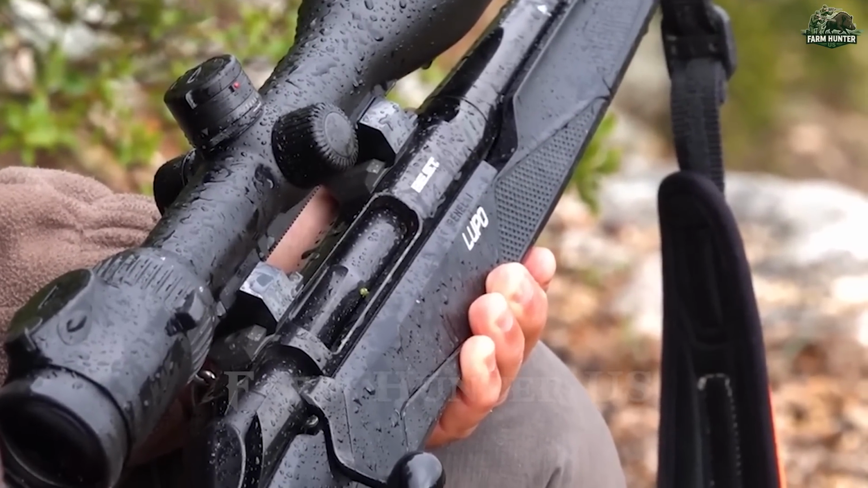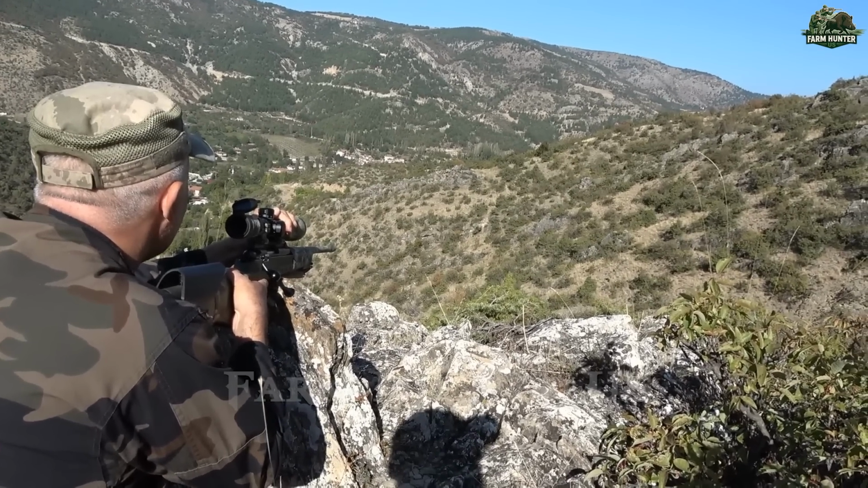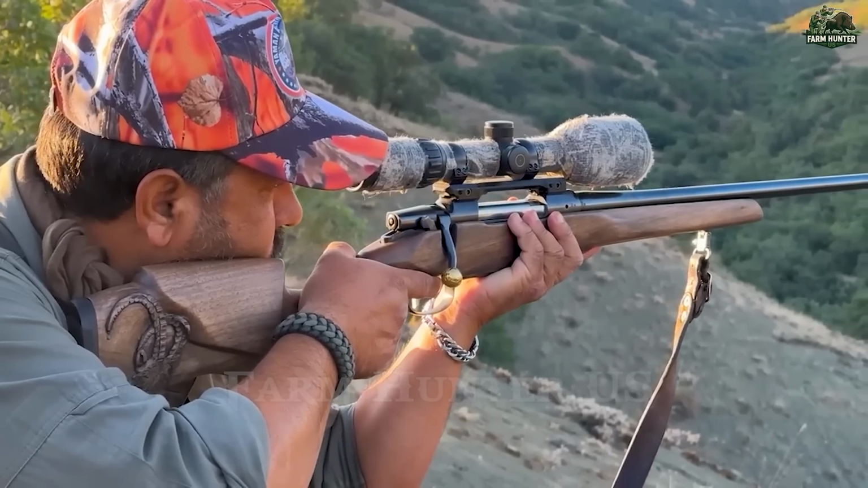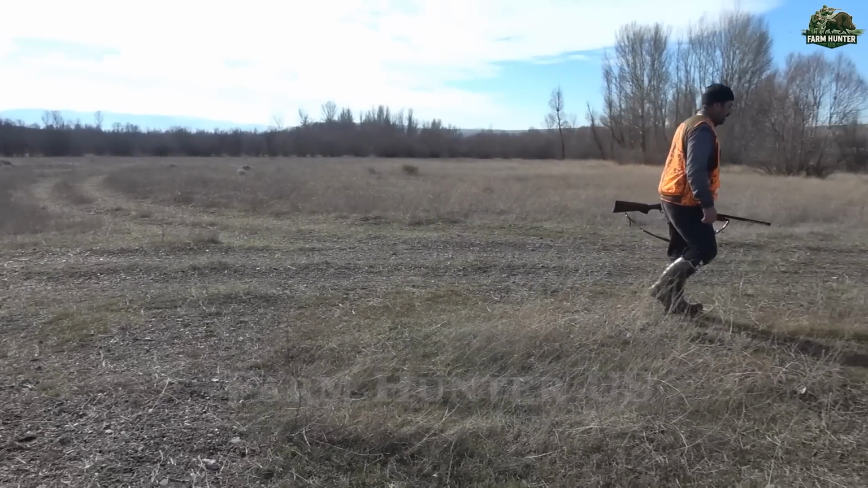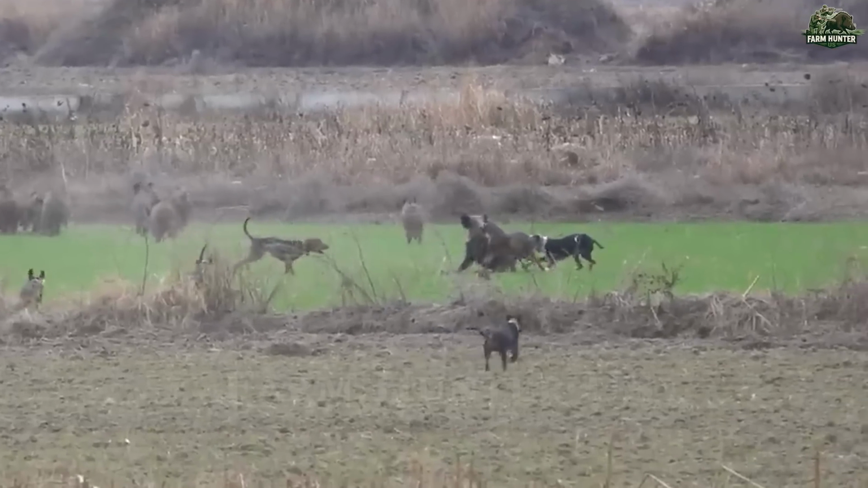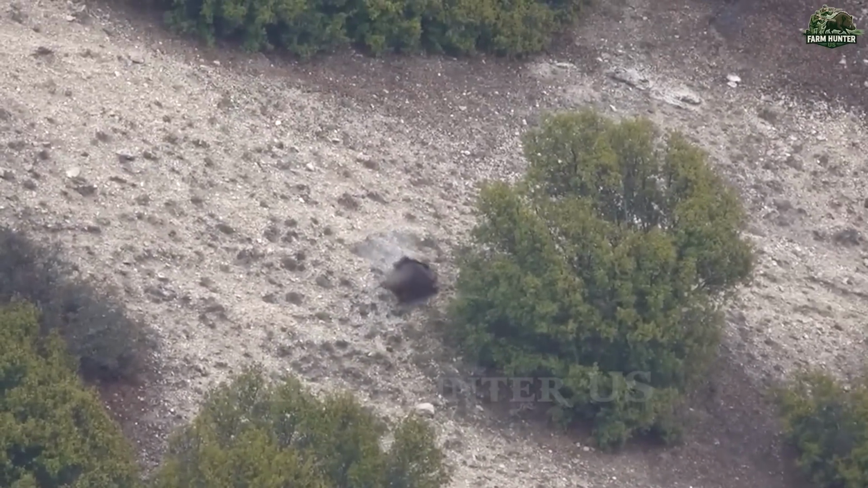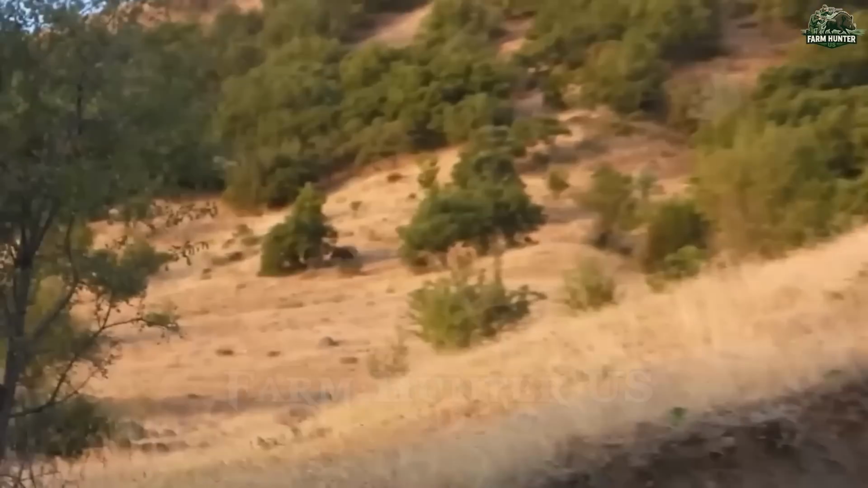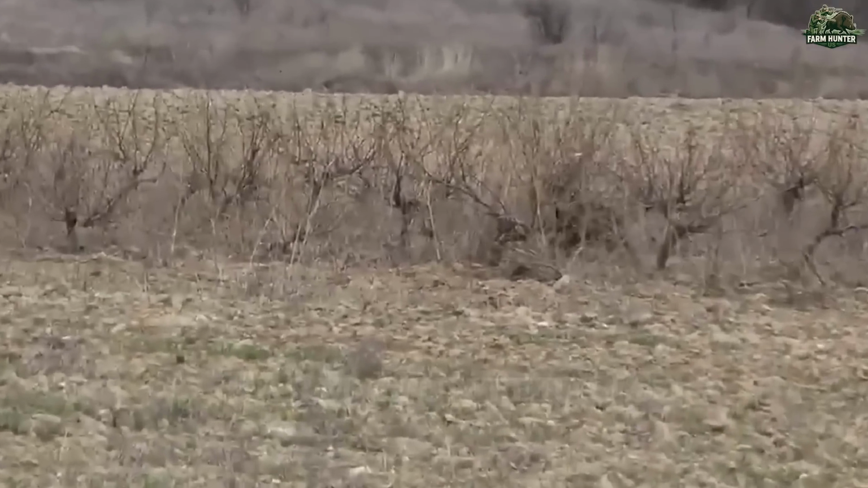After scanning the rugged terrain for signs of movement, our scope finally locked onto a lone wild boar meandering through the brush. It seemed relaxed, unaware it had just walked into the crosshairs. Though the distance was far from ideal, I steadied my breath and took the shot. The crack of the rifle echoed across the valley, and the boar stumbled, hit but not down. I kept my sights locked and fired again, this time a clean finish.